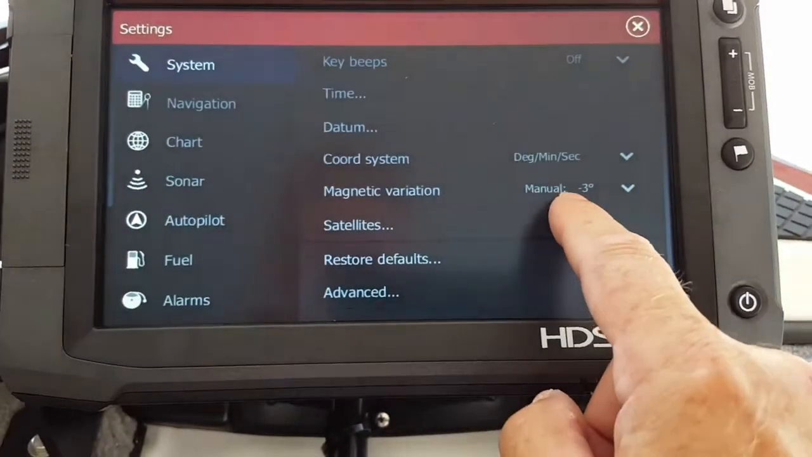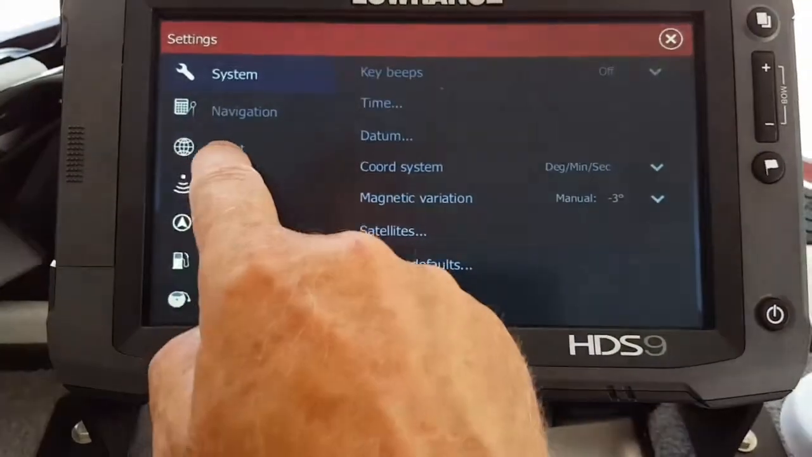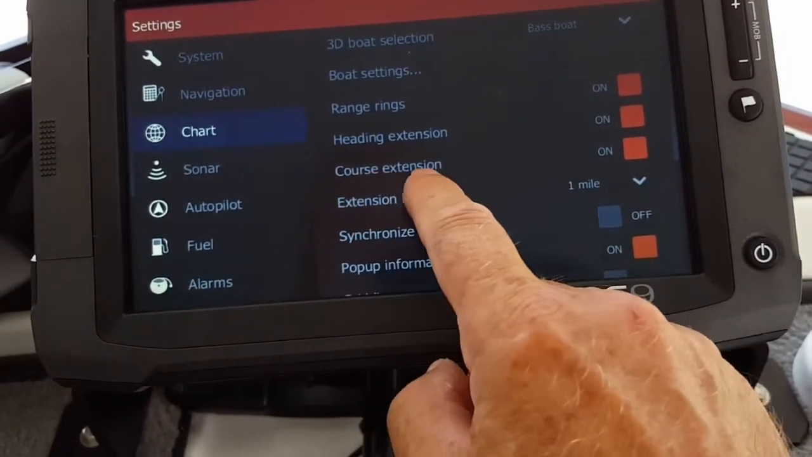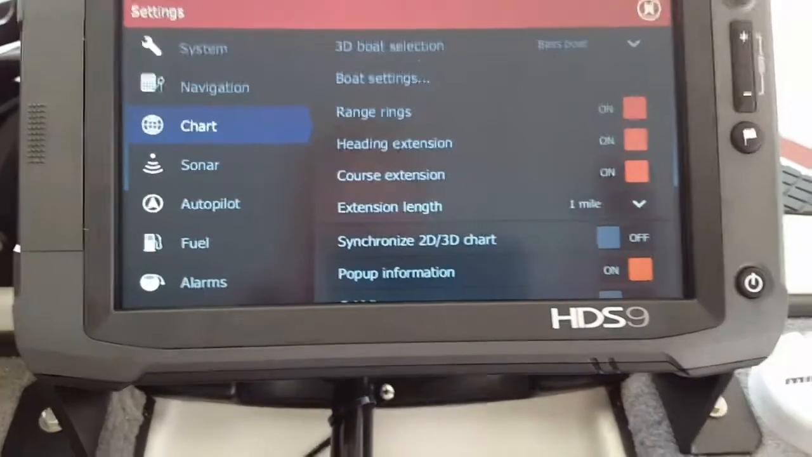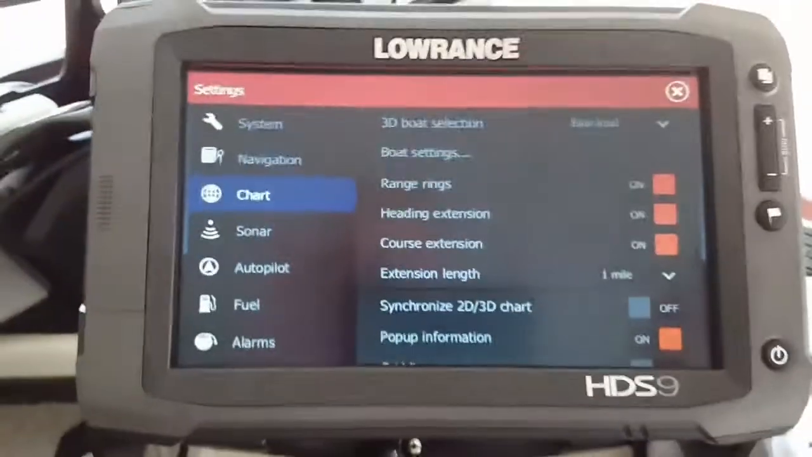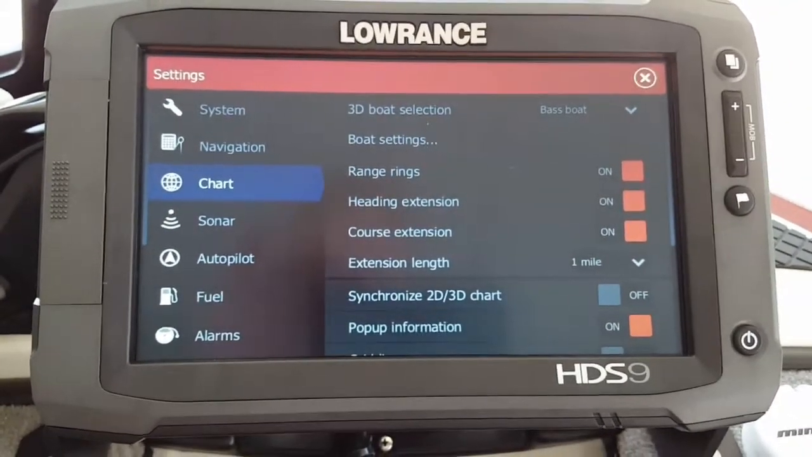You can see here where I go out and I will subtract the difference of -3. Then what that did, that made the heading and a course extension line up with each other. The red and blue line now will be right on top of each other, or very close. So that's the way that it works for me out here on Kentucky Lake. And I do a lot of ledge fishing out here on Kentucky Lake.